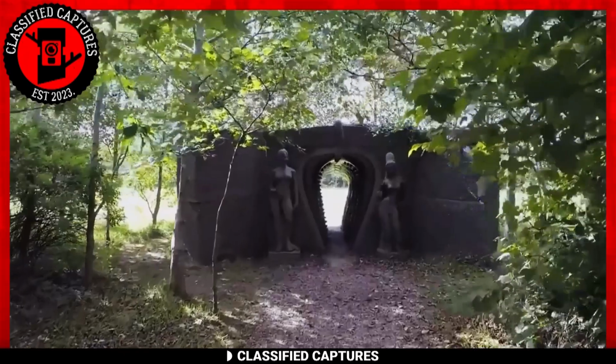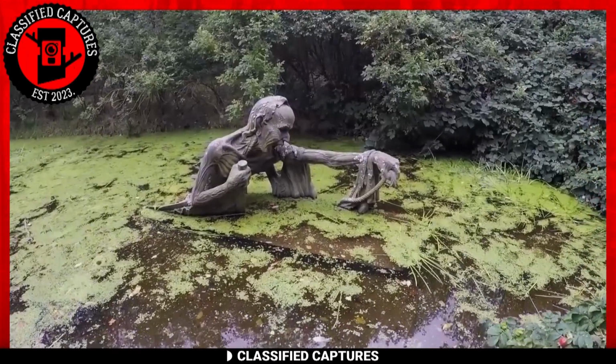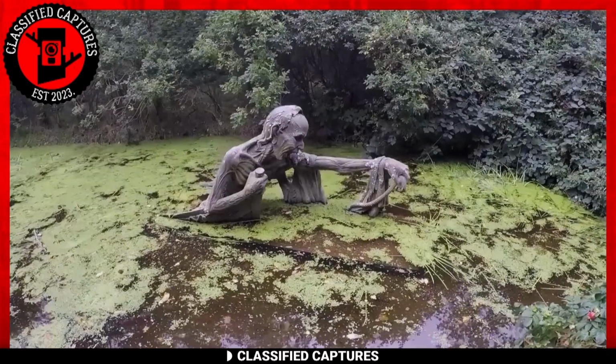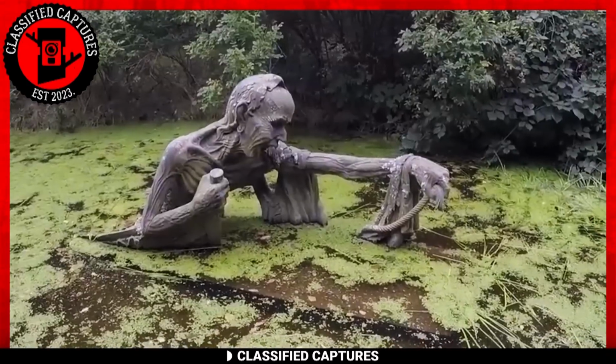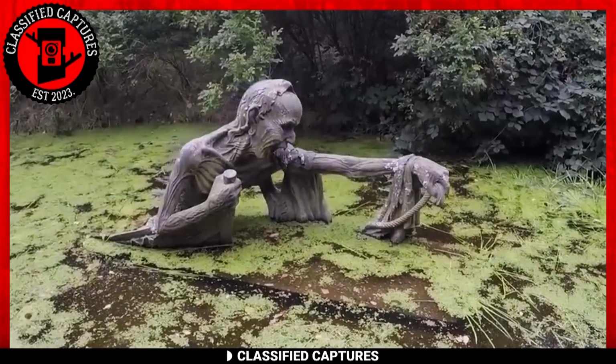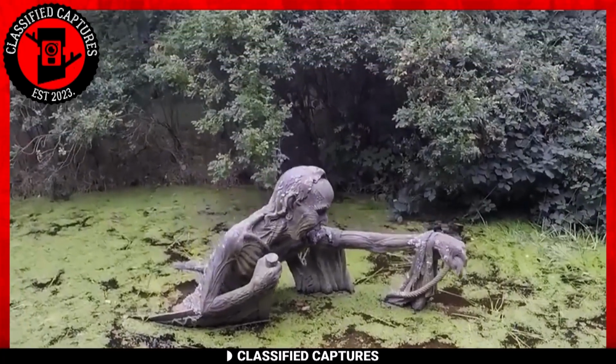This human stone can be found in Ireland. The first time I saw it, I was told it was a real person who'd been turned to stone, and that made me feel sick to my stomach. I was wondering how much pain this person had gone through when their body was being mummified in the middle of the river. Was it some kind of medieval torture method?